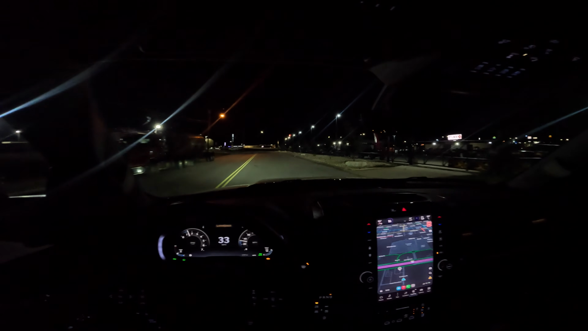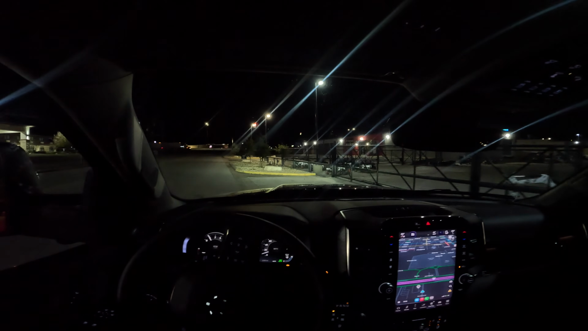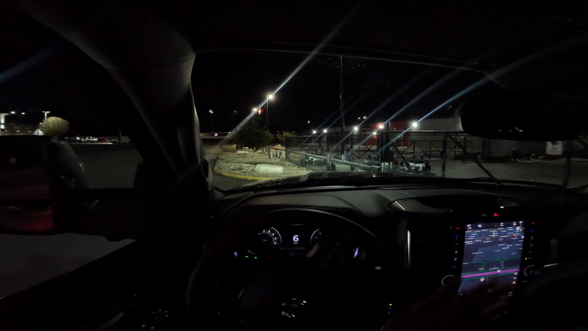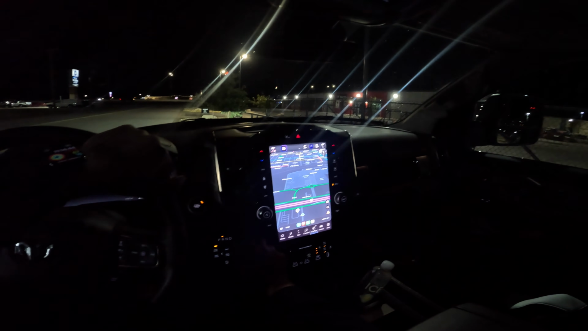I'm gonna pull over. Oh, yeah, it's a pretty lit area. Let's pull over right here really quick. See if I can just get a shot of this thing. Oh yeah, right here. Perfect. Let's see. Just pull over right here. And then I need to get my butt in, got the rotary dial.